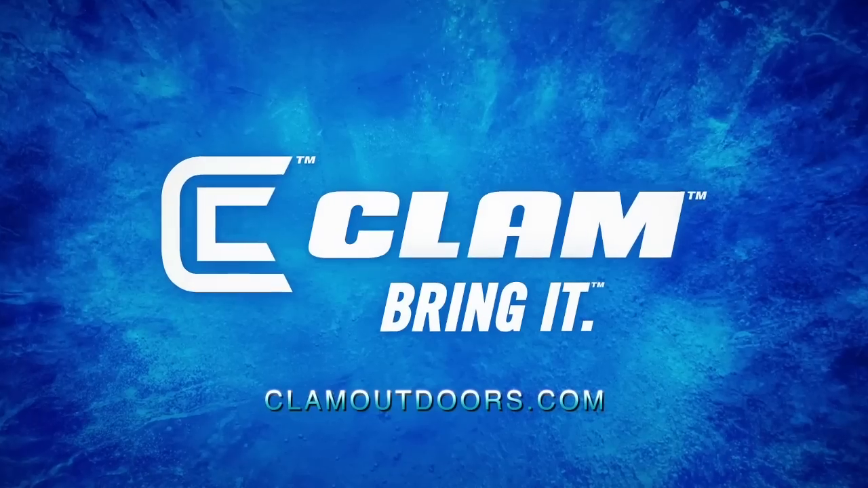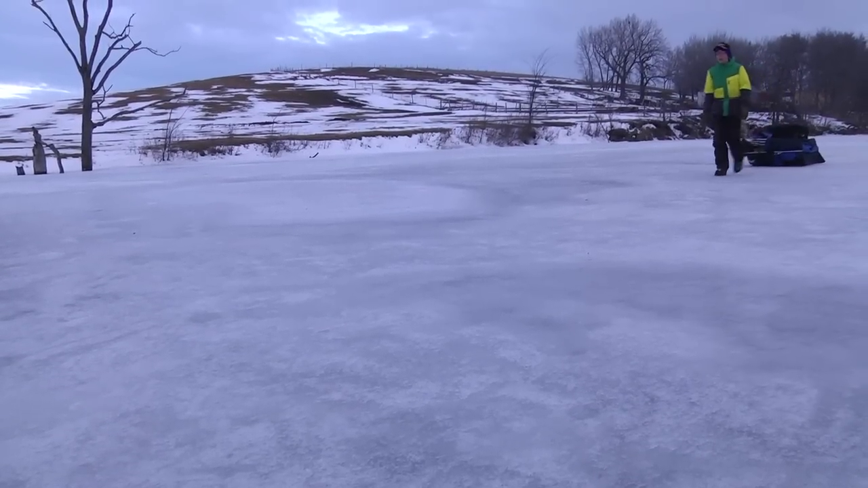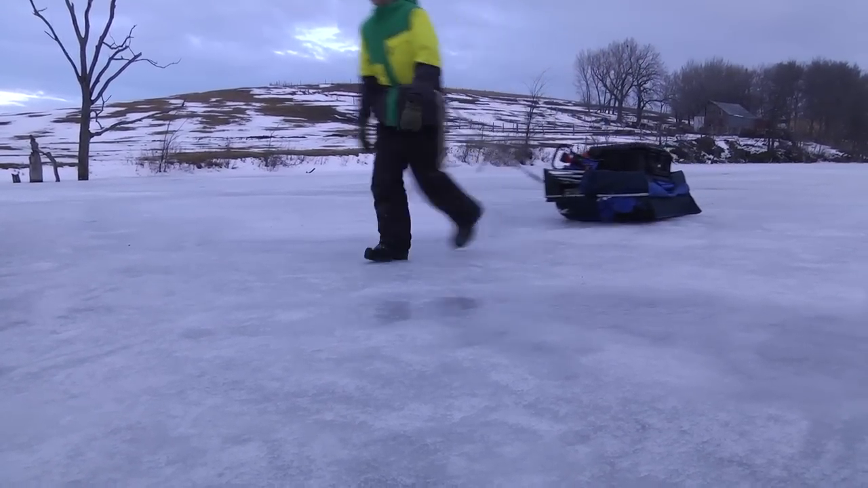One of the things people think about is how do we get access to the farm ponds and to fishing like we have here. It's actually very easy.